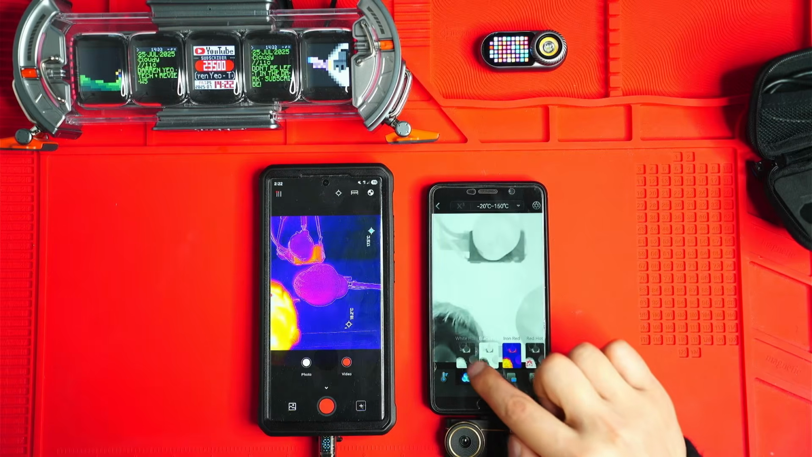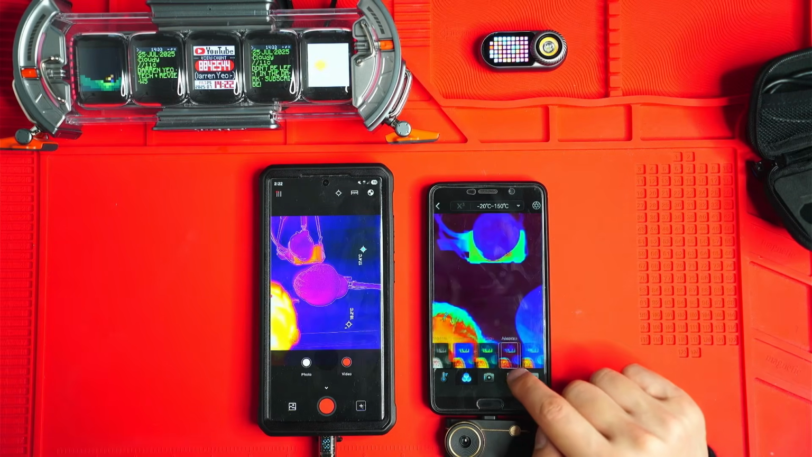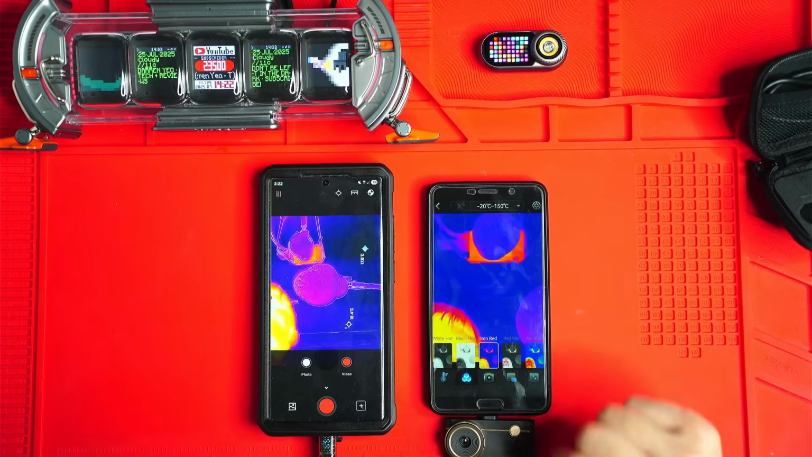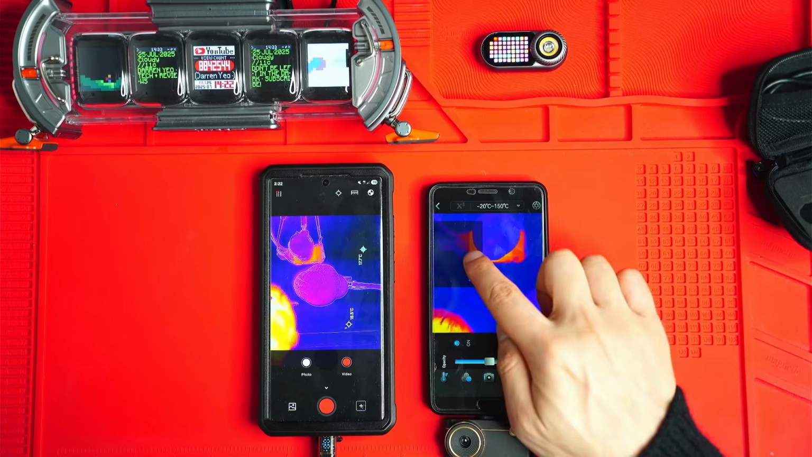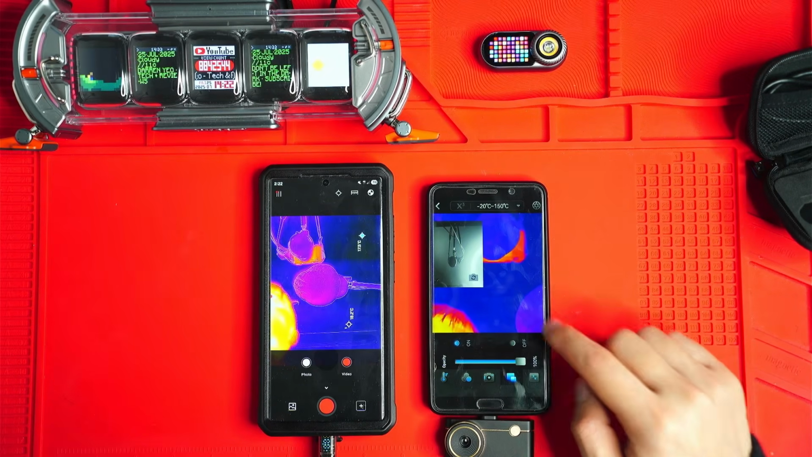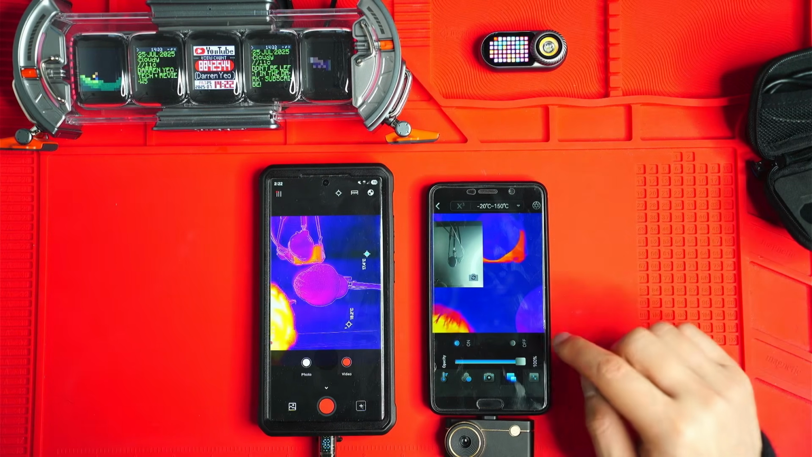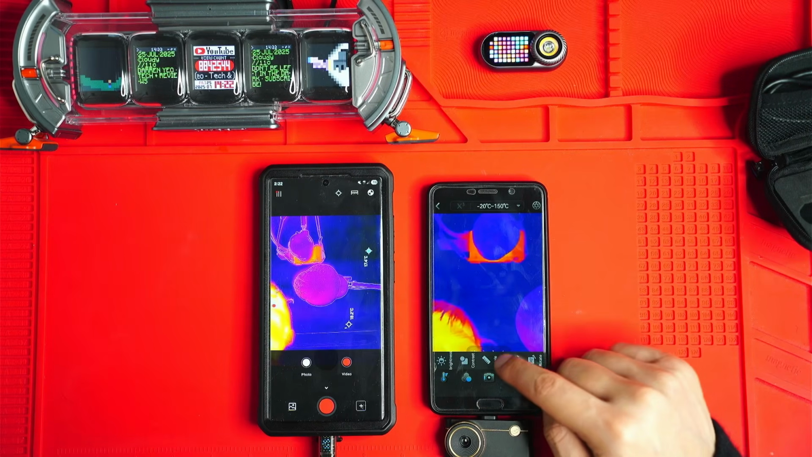And there's also these other color palettes. You've got white hot, black hot, iron red, red hot, jungle, Aurora, all these other bits, medical, but I tend to use only the first three. So really iron reds. One of my favorites is picture-in-picture mode as well, so you can have like a little camera display. Switch it over to this front-facing camera, and you can see you can sort of record a video with this camera, or you can just use that to have more of a visual representation of what you're actually looking at. So yeah, there's no MSX overlay, but that doesn't bother me too much.